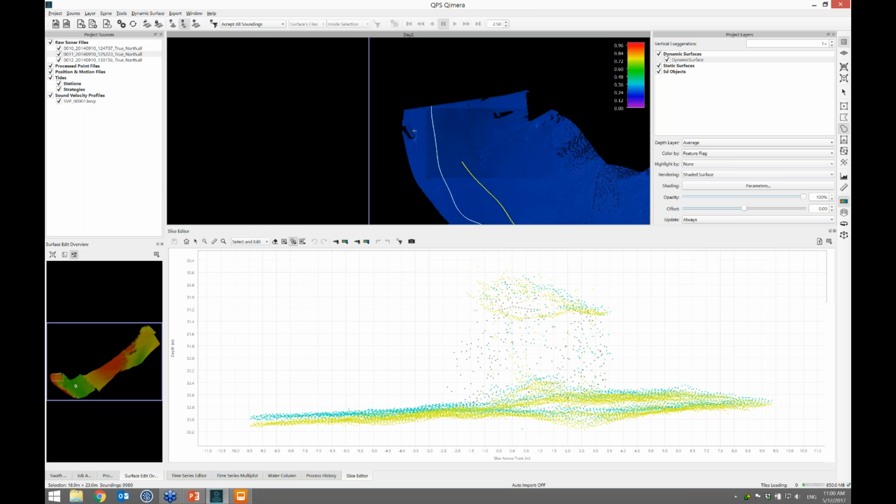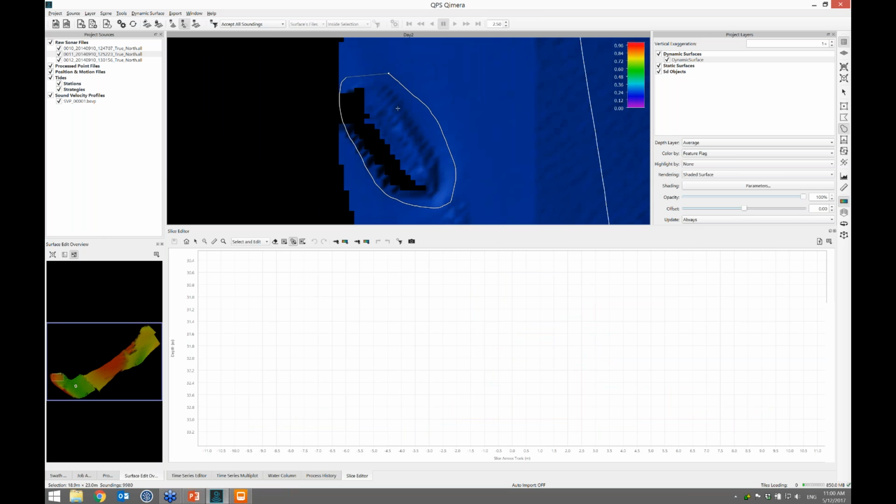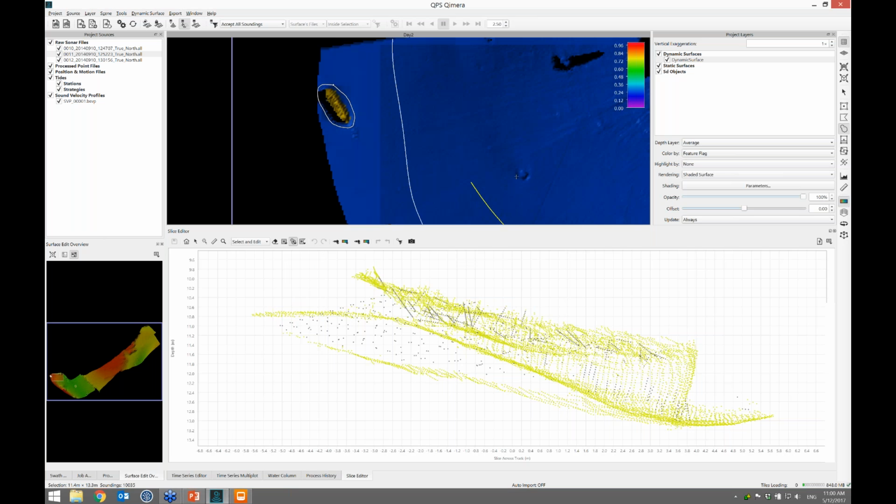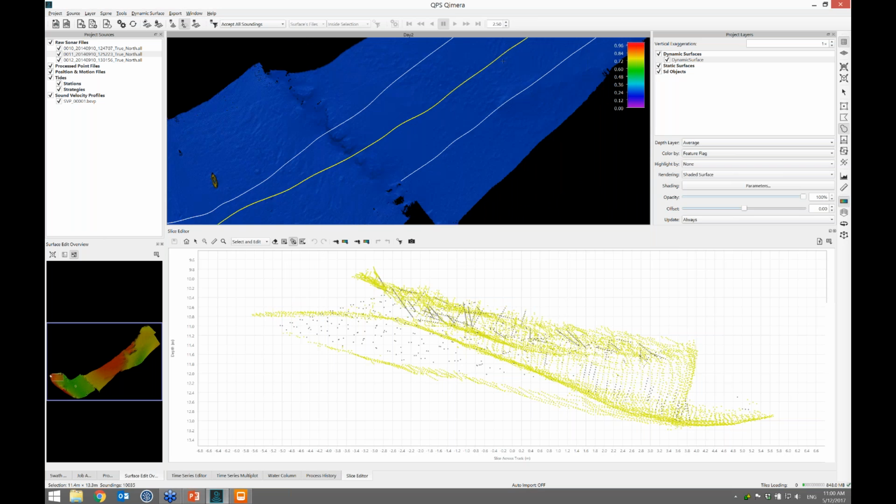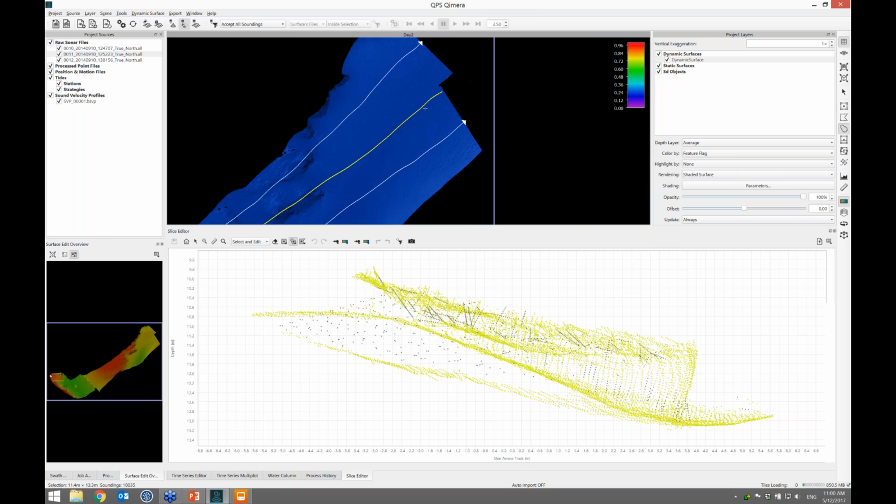And there's another one over here. I think this looks like a wreck, and I'll just do the same trick where I mark that up and right click and set feature flag. Hit save. Okay, and then I do a quick scan through and I don't see anything else that looks like a wreck. So from the day 2 surveyor's point of view, I'm done.